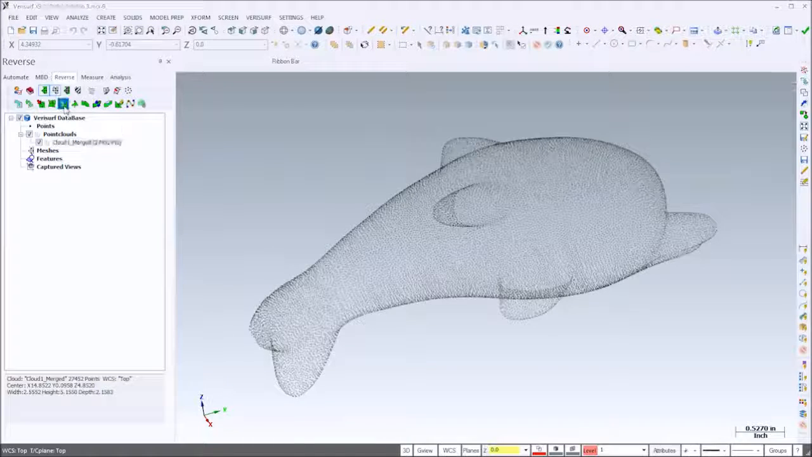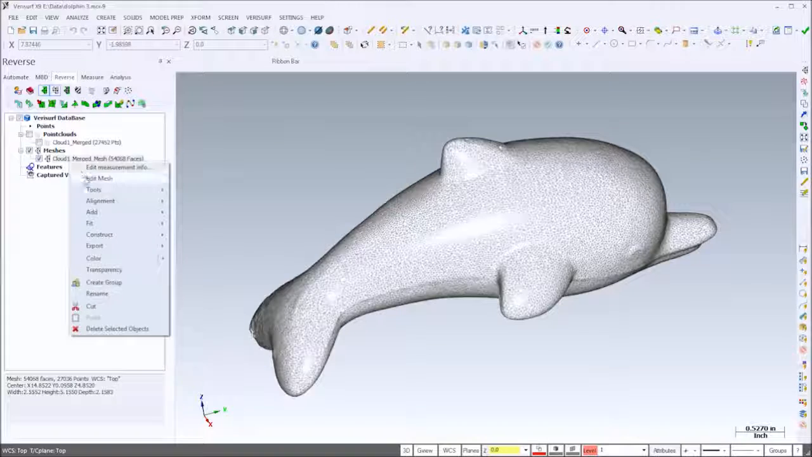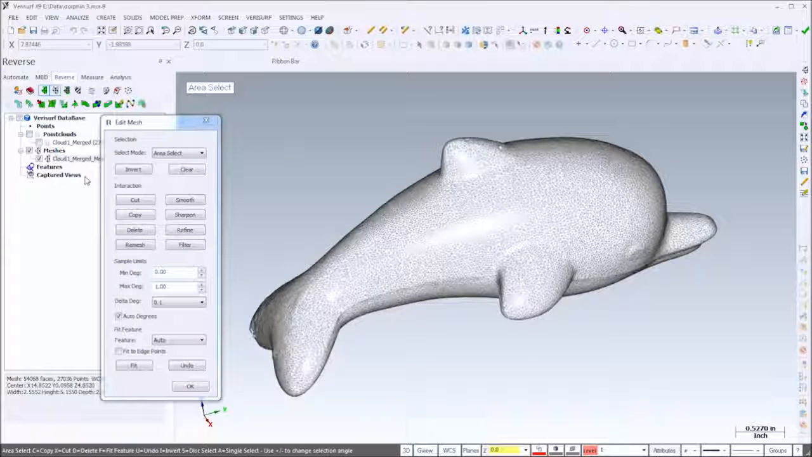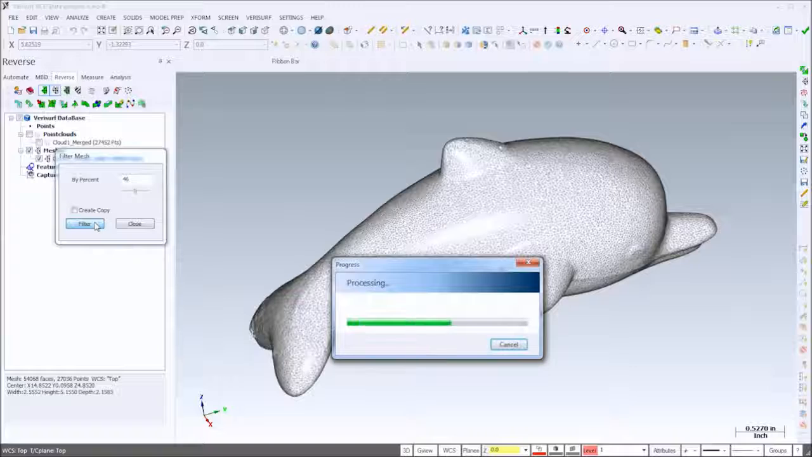Next, I'll use the Mesh tool to create a 3D mesh from the cloud. Using Mesh Edit, I can apply local or global smoothing, fill holes, or make other modifications as necessary. I'll then filter the mesh to enhance regions of high curvature.